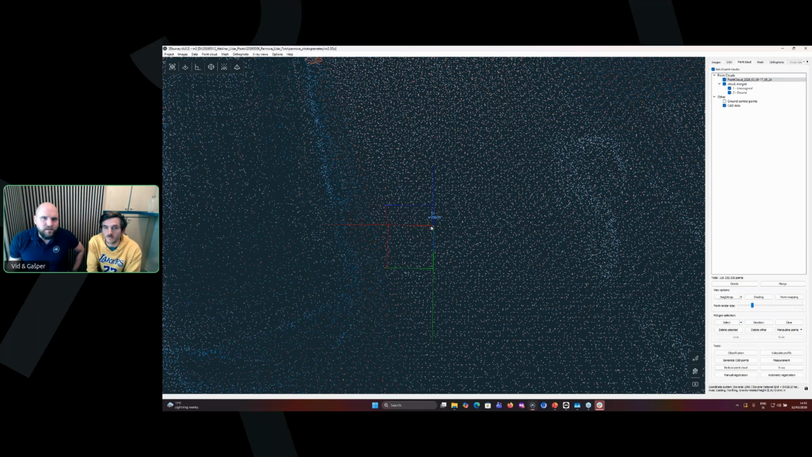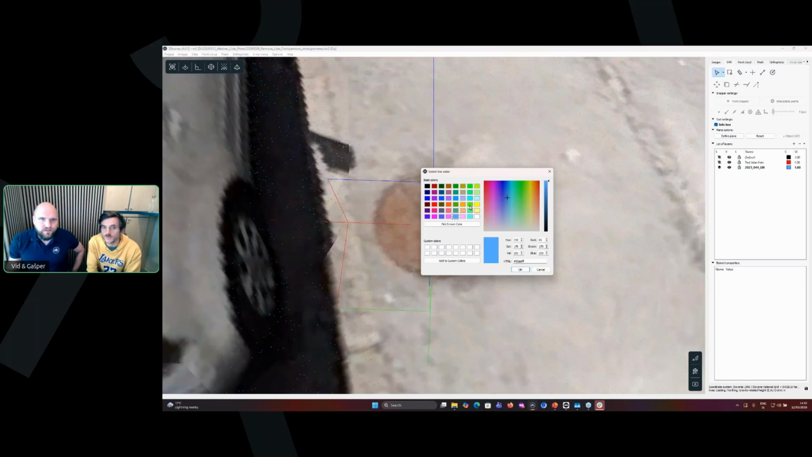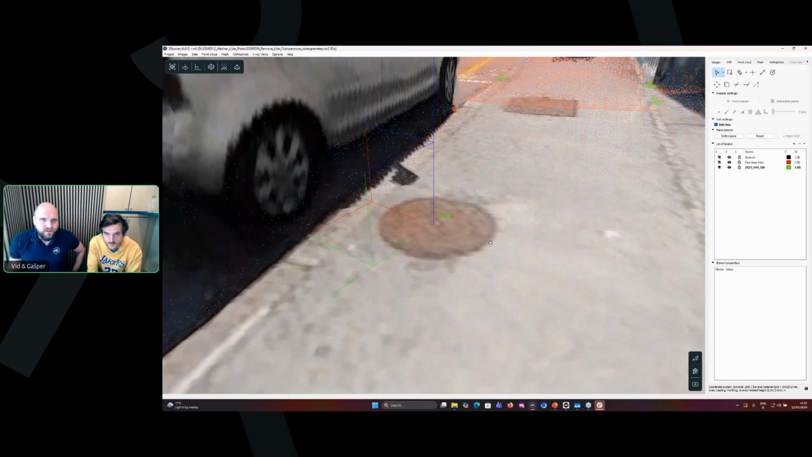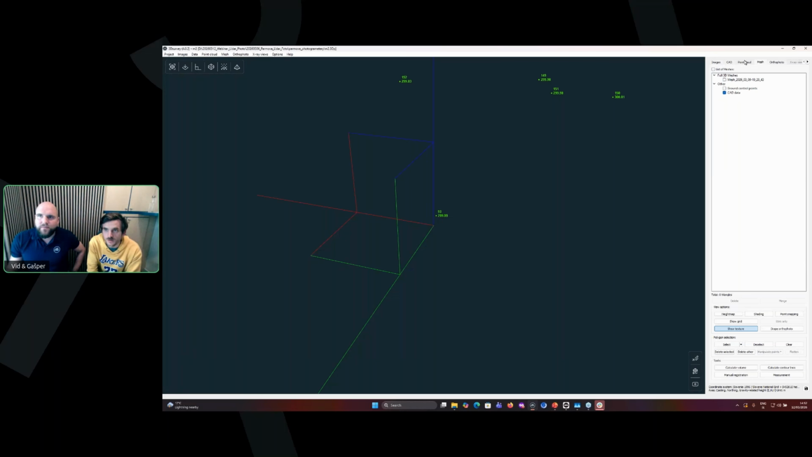Like that. And control measurements. What should we make them come out? Something that will stand out. Yeah, in the green. Okay, this should be clearly visible. Yeah. And let's check with the point cloud.